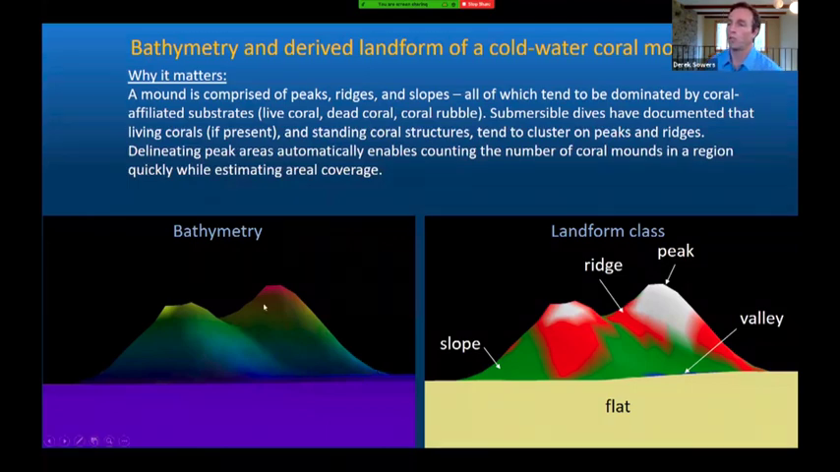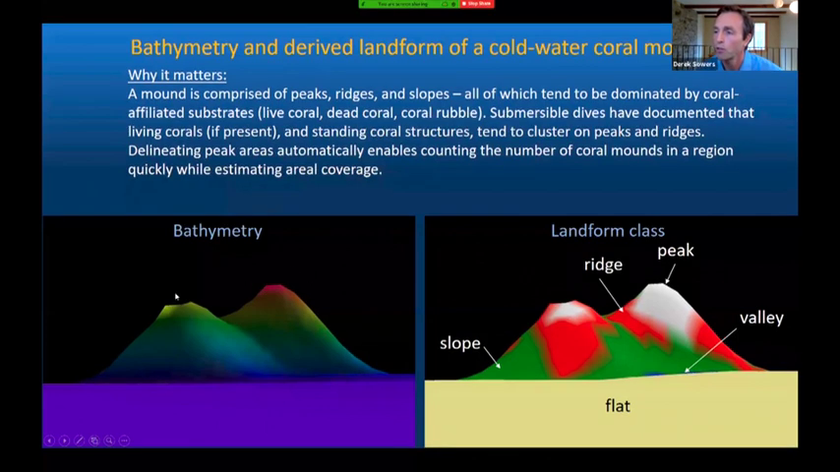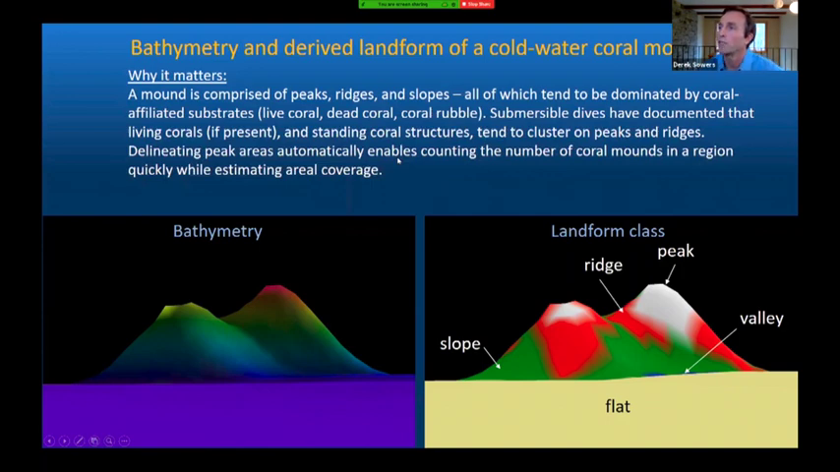Also wanted to point out what an individual cold water coral mound feature looks like in the bathymetry. That's on the left. And then on the right is what you would get with the landform interpretation that we're using. You can see that it's picking out the peak, ridge features, the slopes, flats, and there's a little valley tucked away in there. The reason this matters is because a coral mound is comprised of the peak, ridge, and slope features, all of which tend to be dominated by coral-affiliated substrates like live coral, dead coral, or coral rubble, all of which is providing very important habitat substrate for the ecosystem there.